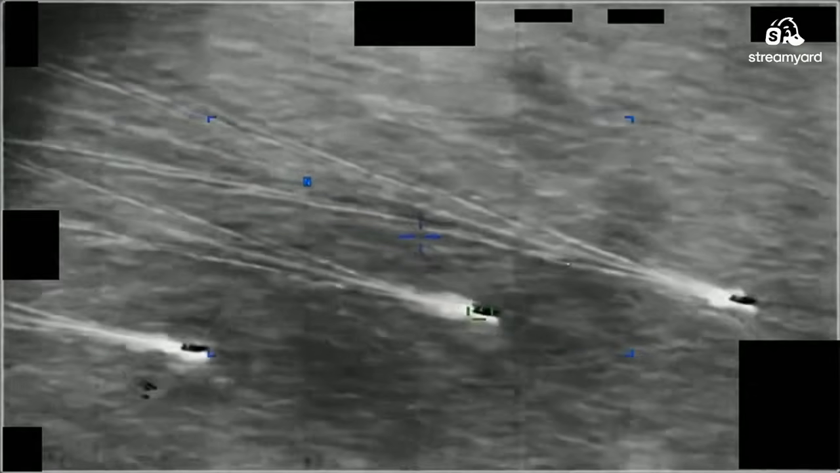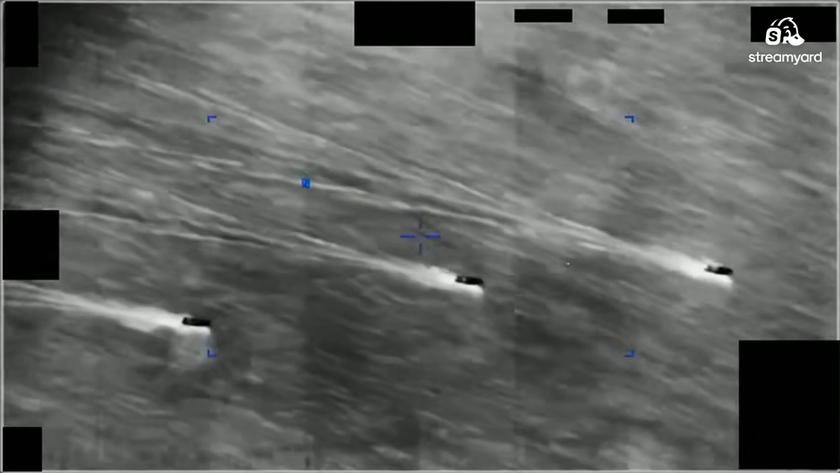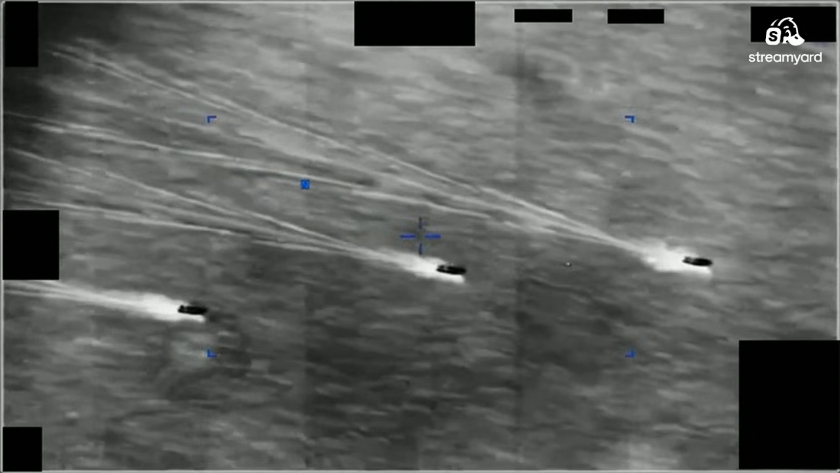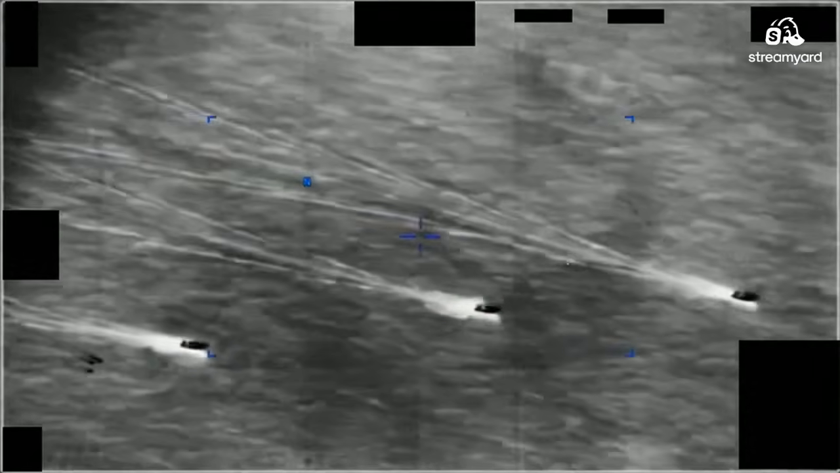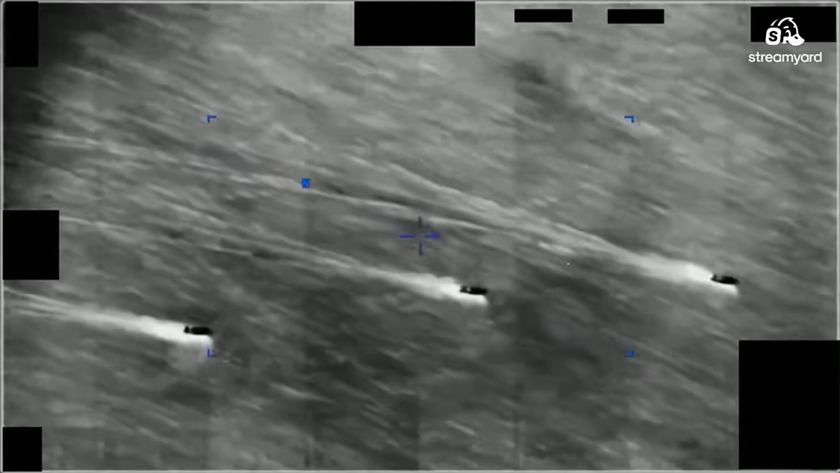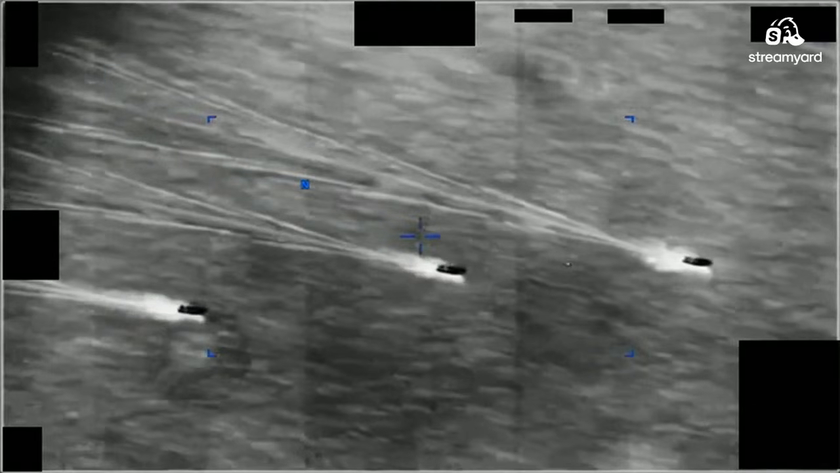So we have 3 boats, and they're just cruising along. And then these, oh, there's another one. Okay. So then we also have these, looks like 3 other objects down at the bottom left. And then that guy, he's like a straggler.